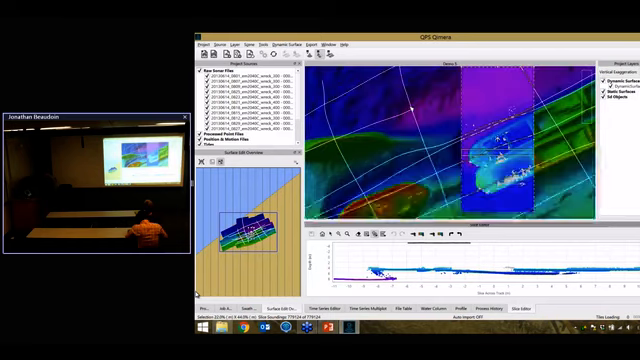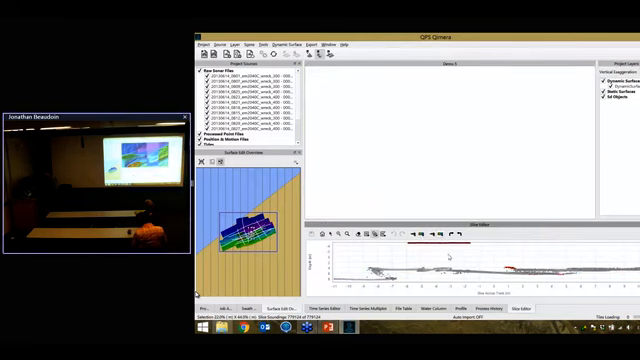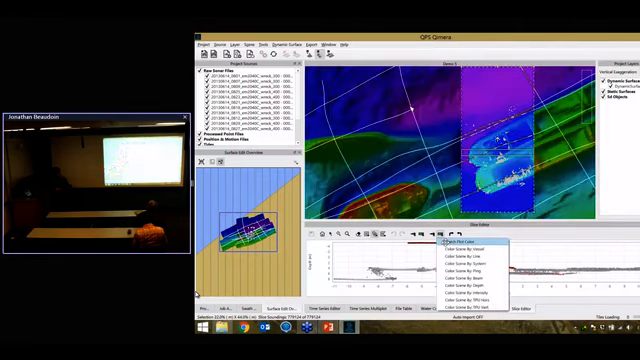And since it's Validaster, you can color things. I don't know if this has backscatter in it. Color by intensity. Oh, I think it does. And I can color by intensity down here in the slice view. I can also do it up here. I can just have the color coding match what I'm doing there. So you get some context.